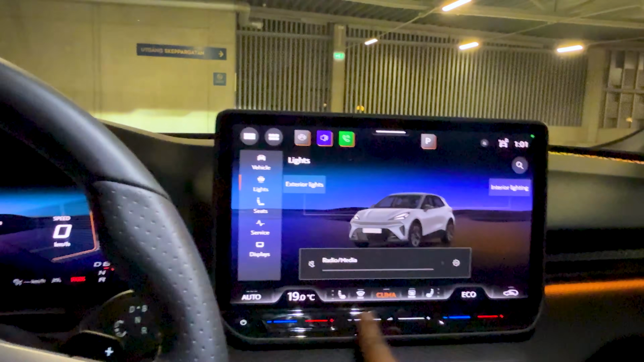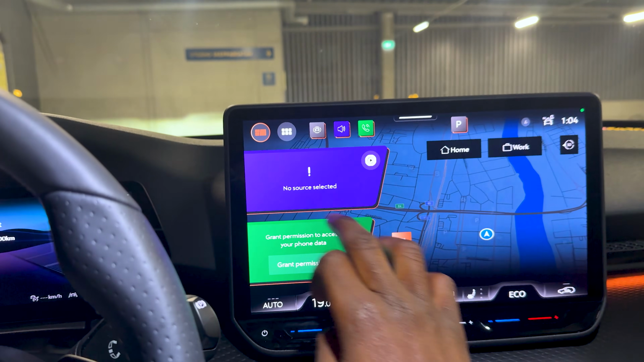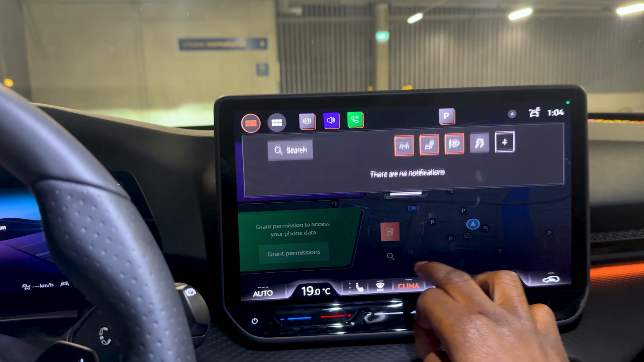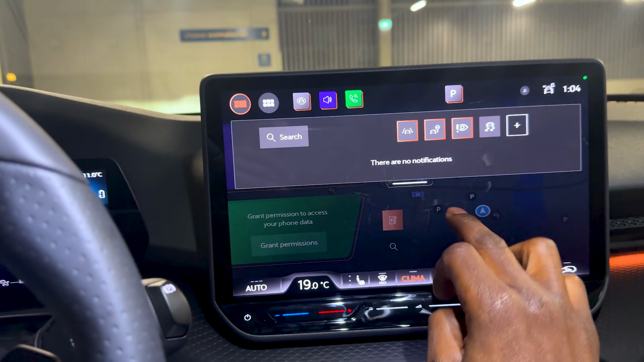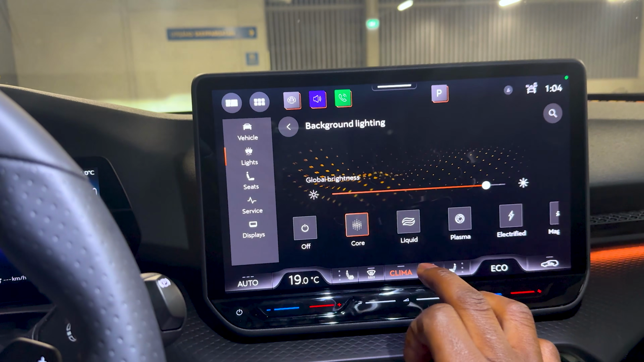It's backlit, which was another big issue. The graphics are nice and super responsive. The UI is good to use. I can swipe down and it has easy shortcuts up there. But let's just go back to the ambient lighting so we can go into the interior light.